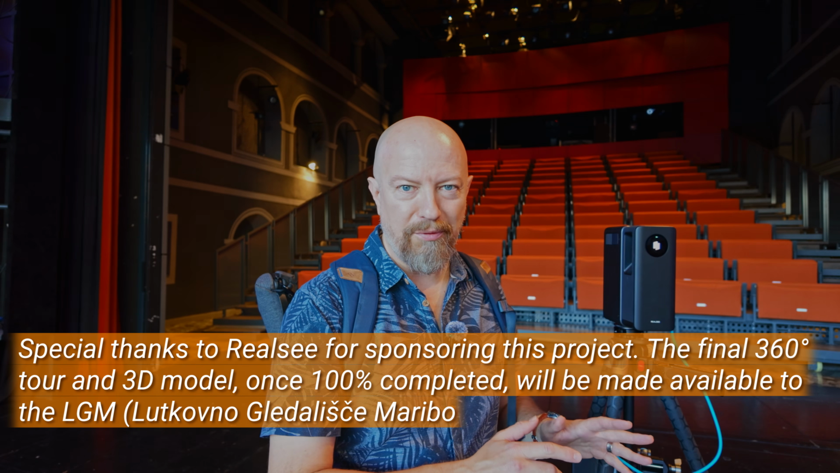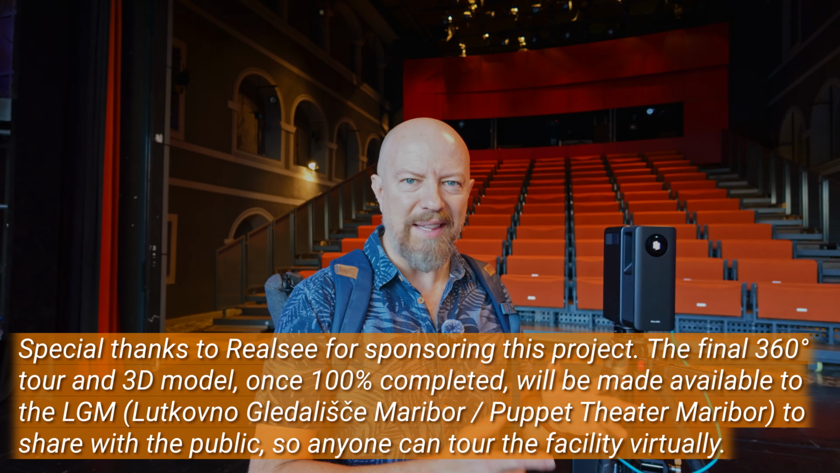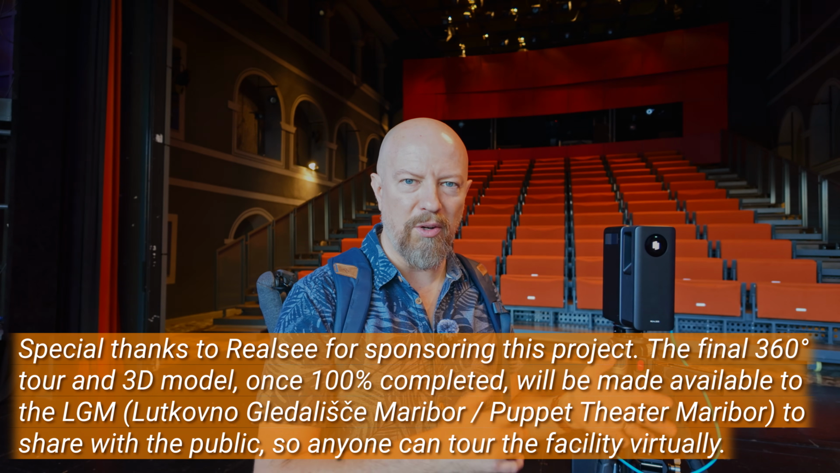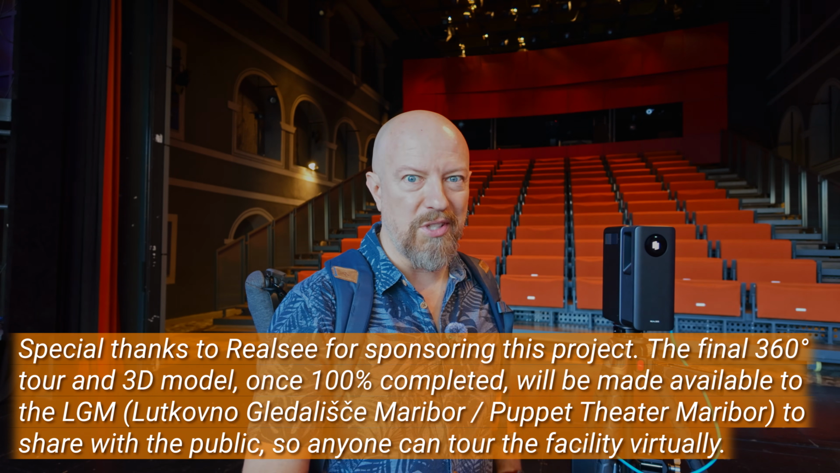This facility is going to take a couple days for me to scan. So we're going to have a lot of footage. I'll just be cutting this in, adding a little VO for context. And then at the end of that, we will take a look at the final model. I'll talk about what it took to put it all together. And of course, publish the full thing for you to see. So let's get started with our first scan.